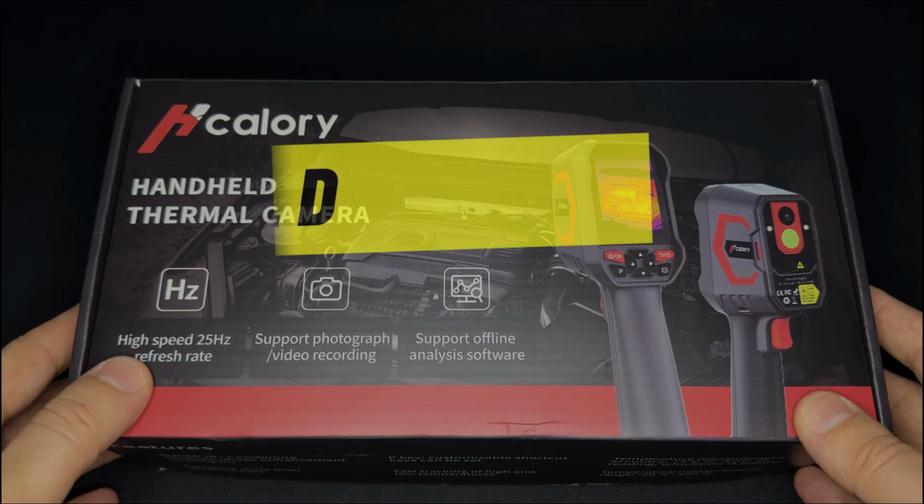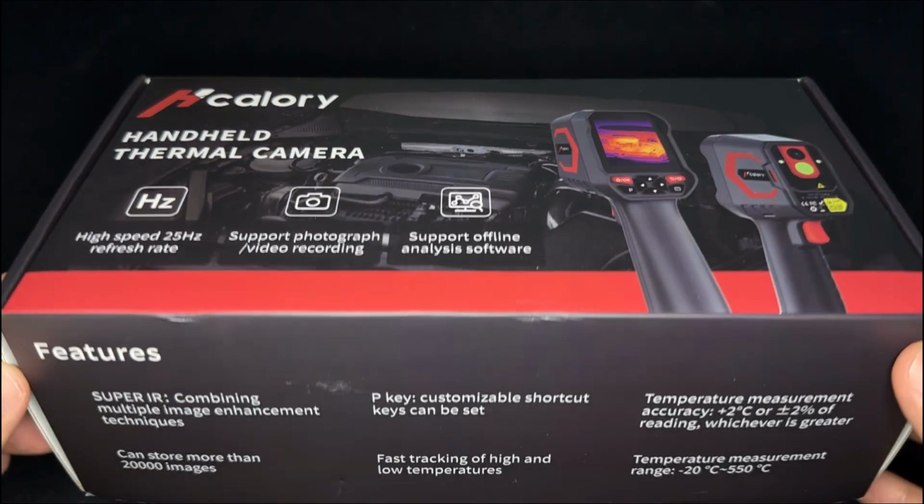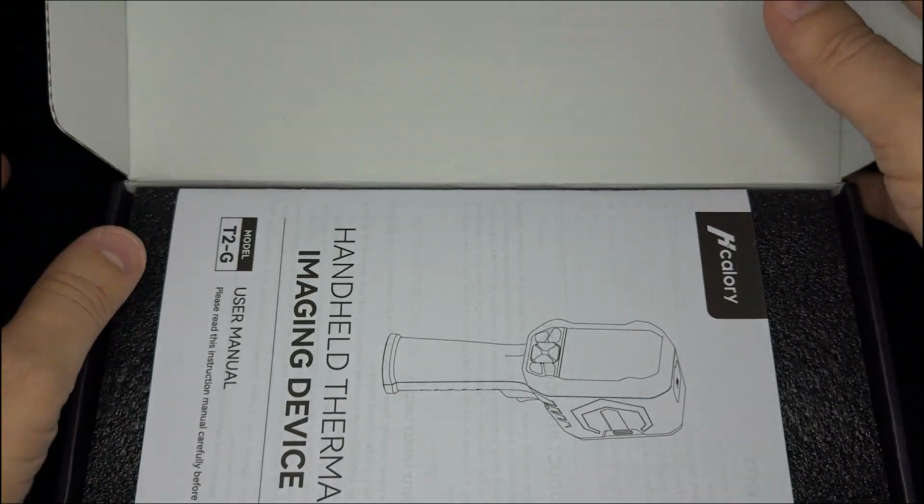This is a review of a handheld thermal camera. These are some of the specifications and features. Let's go ahead and open the box and see.